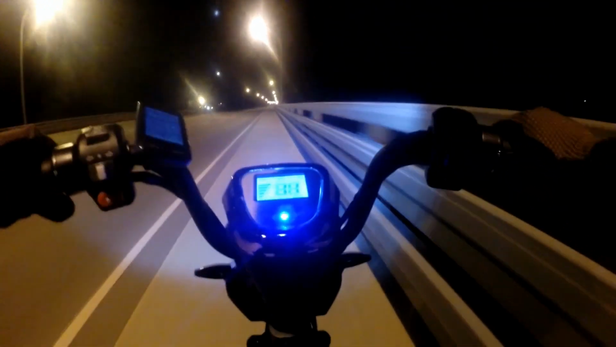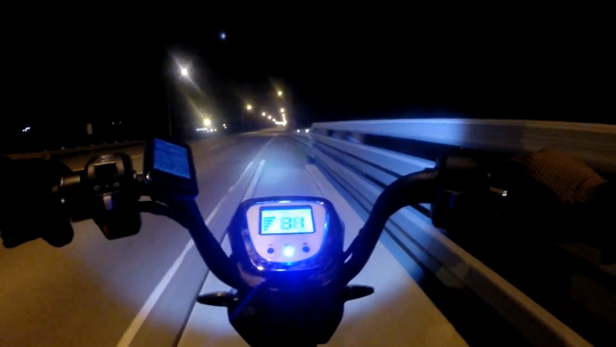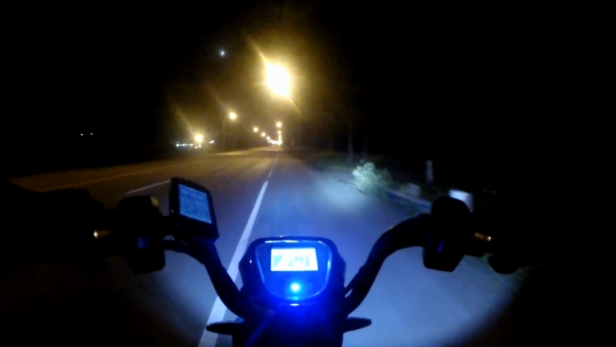Fun midnight run. Real midnight run. Ride actually started after midnight. Okay, so now we're gonna go up the steepest hill we'll have to deal with today. Interested to see if the bike slows down below 20 kilometers an hour.